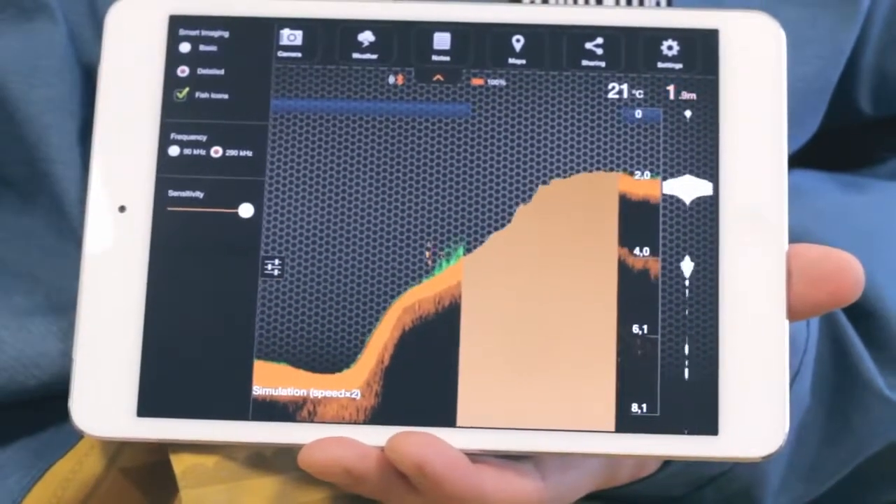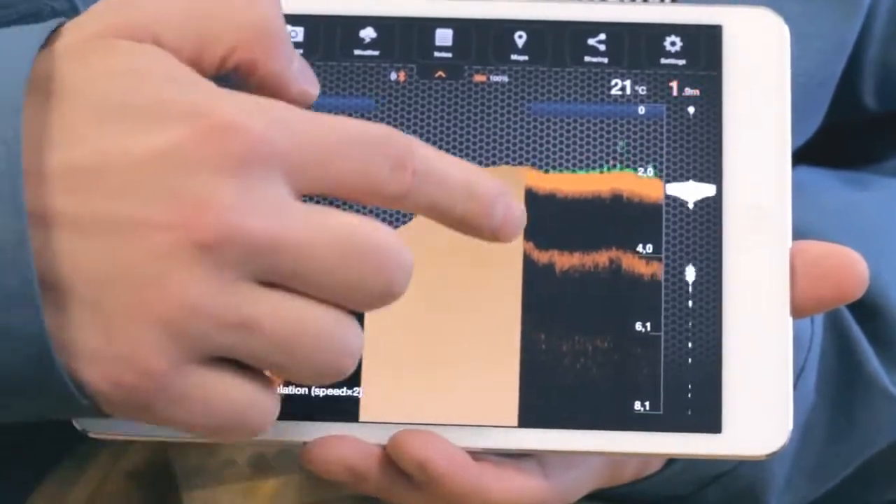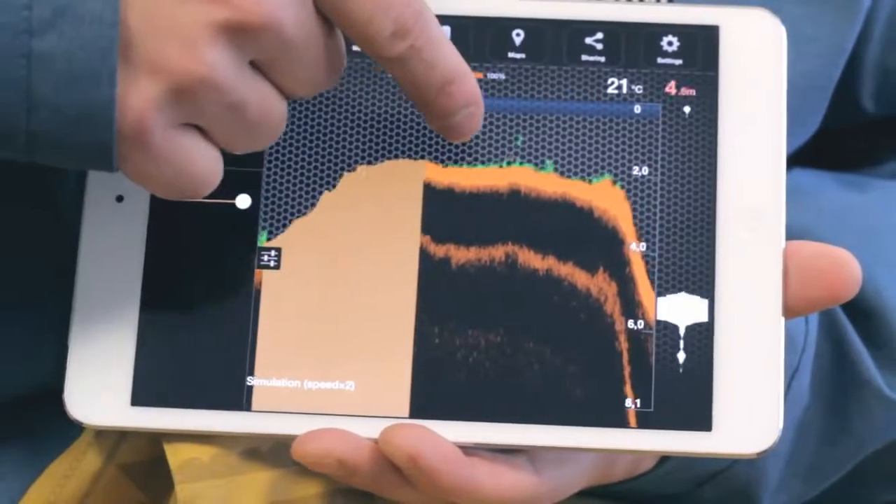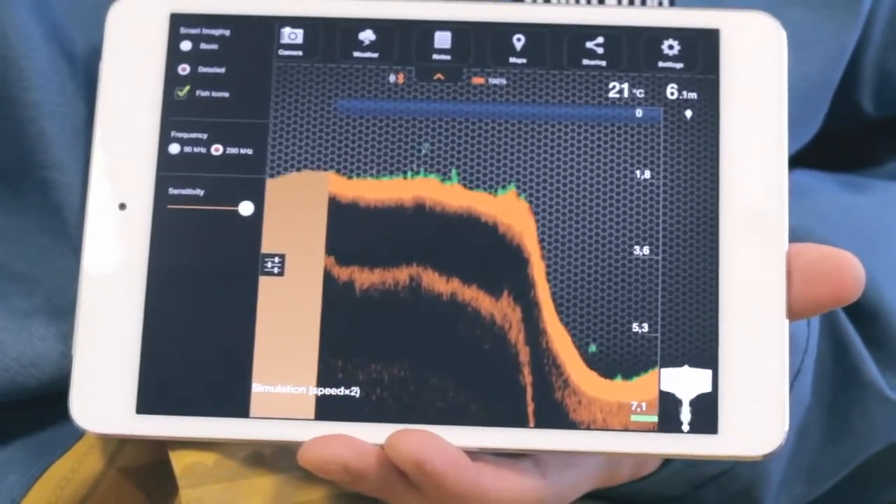This will tell you if the bottom is soft or hard. The darker shade of orange indicates a softer bottom. Green colors indicate vegetation, while yellow indicates the presence of fish. Full details of this will be in the instructions.